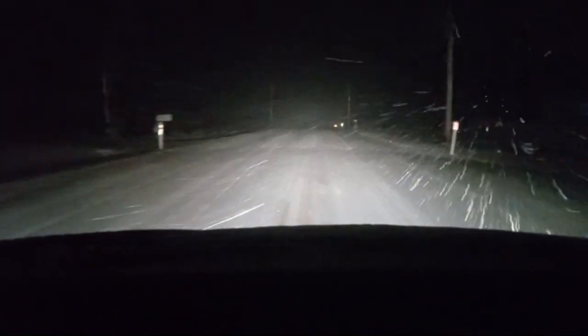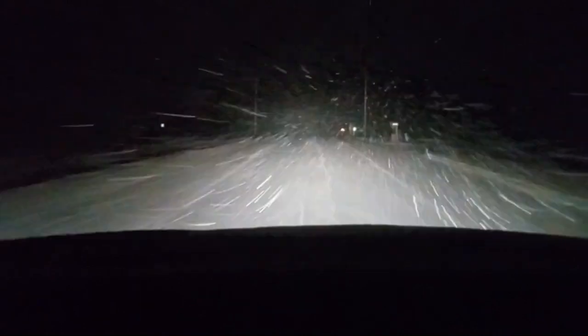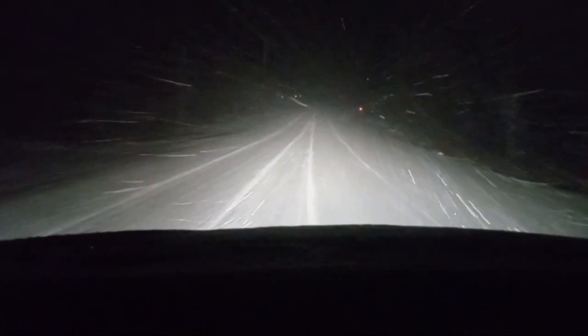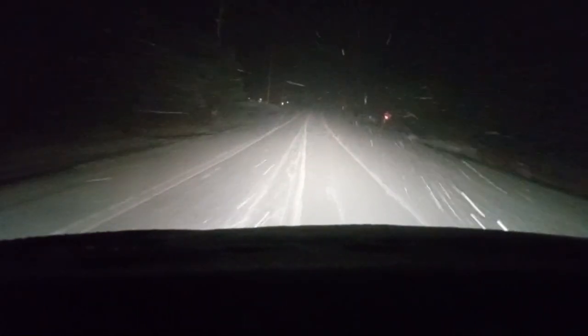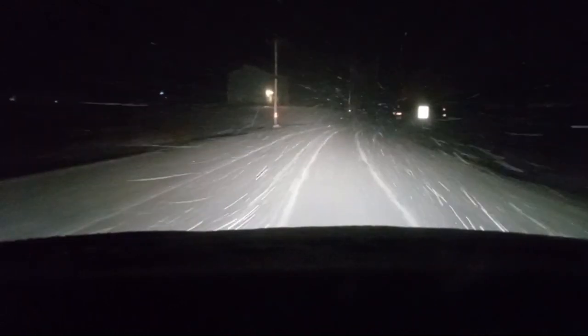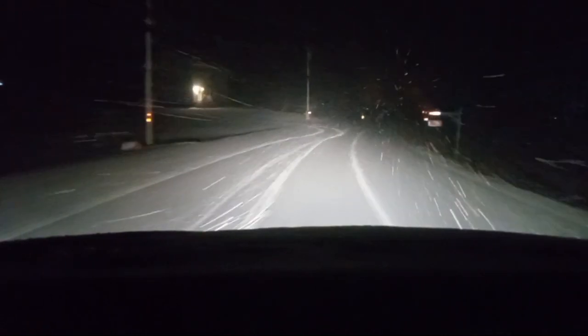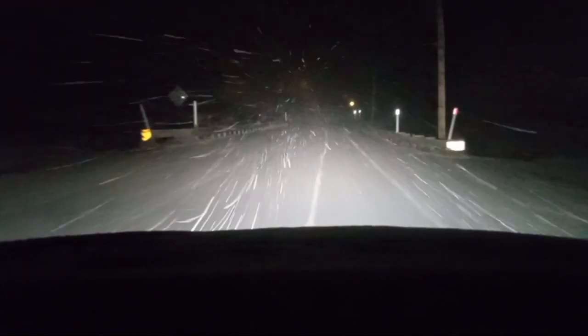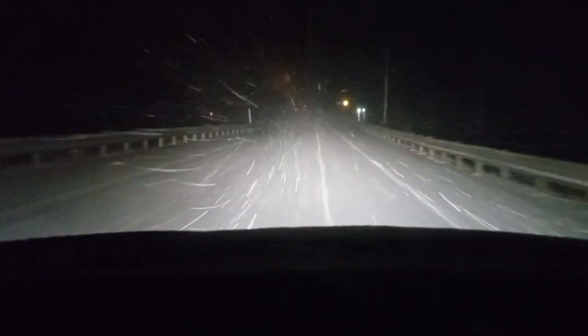The wind is definitely blowing from the northeast. Right here I can see the snow blowing across the road every once in a while. So we'll see what snow drifts I find. Now there's a few spots in my travels that are known for drifts. That looked like a deer just ran across ahead of me up there.